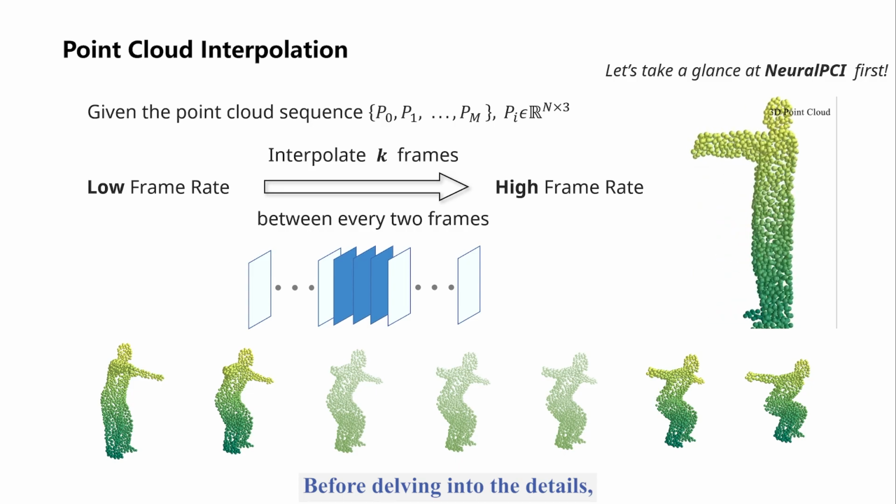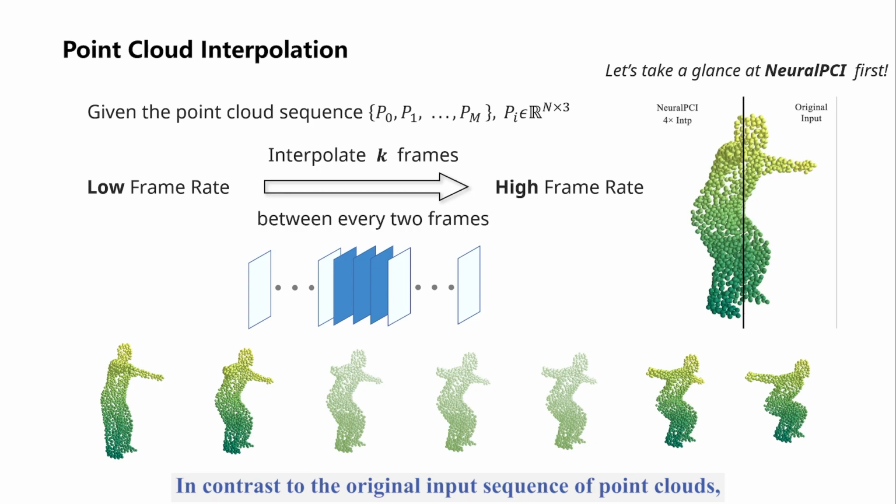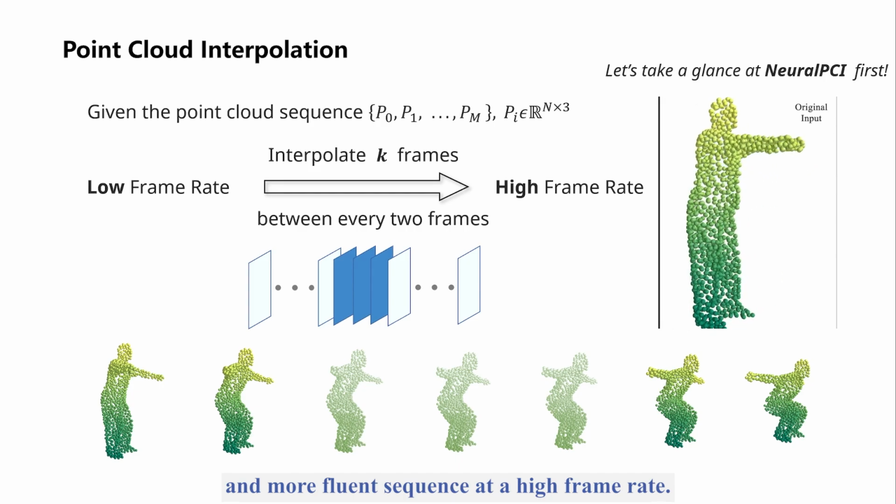Before delving into the details, let's take a brief look at the result. In contrast to the original input sequence of point clouds, NeuralPCI can output a smoother and more fluent sequence at a high frame rate.